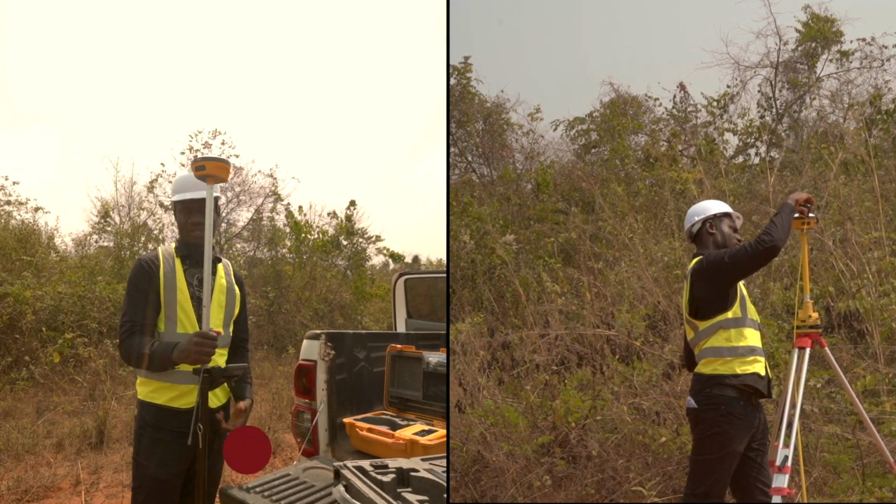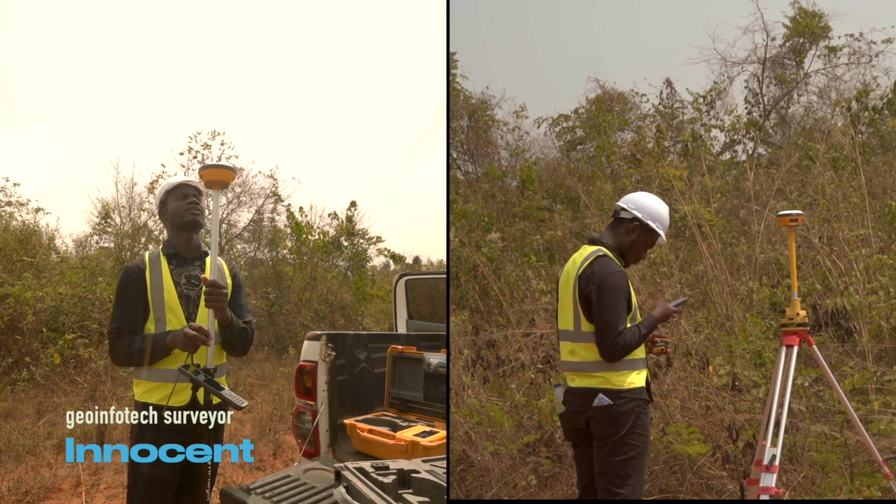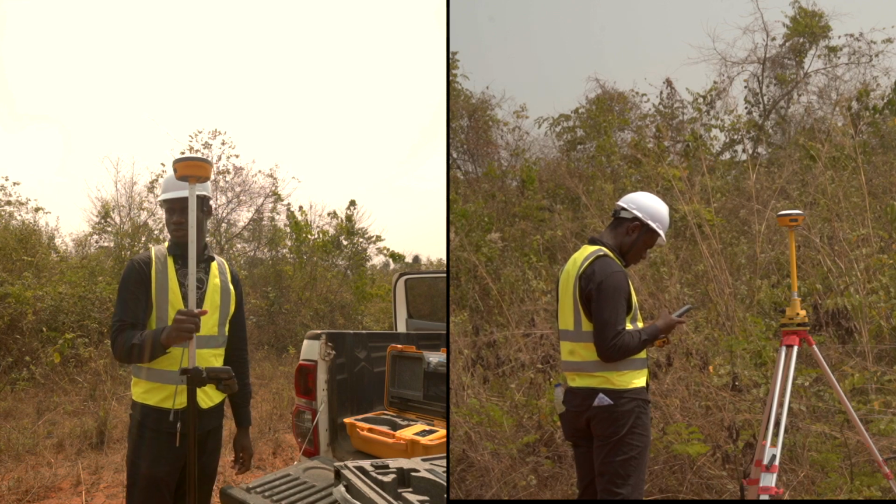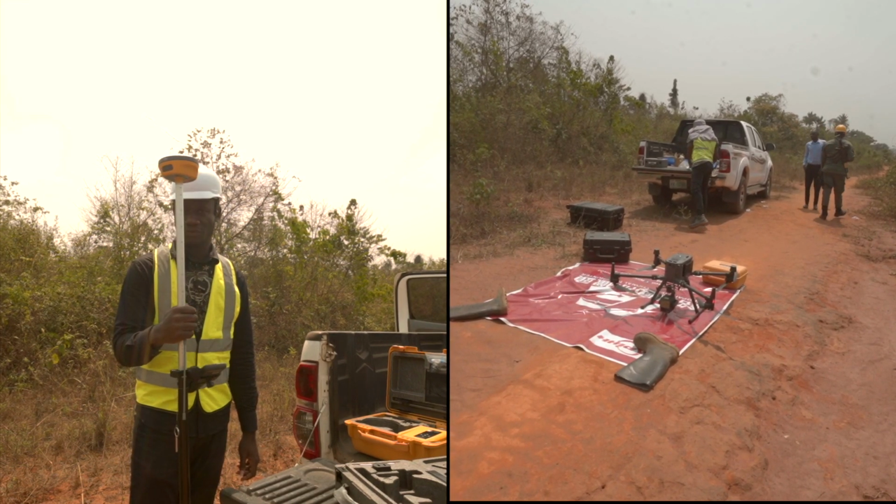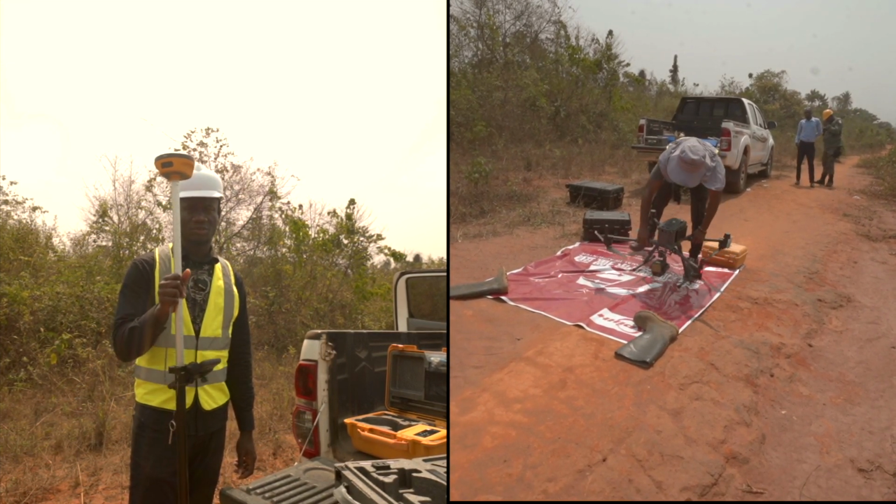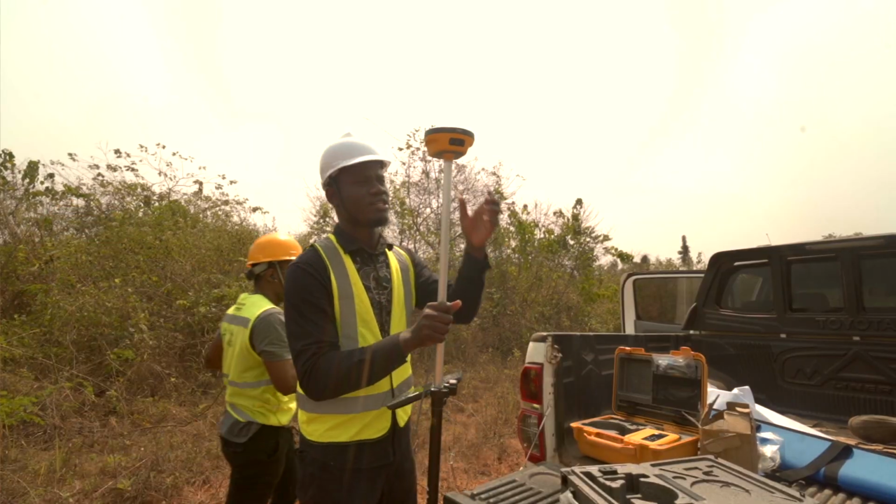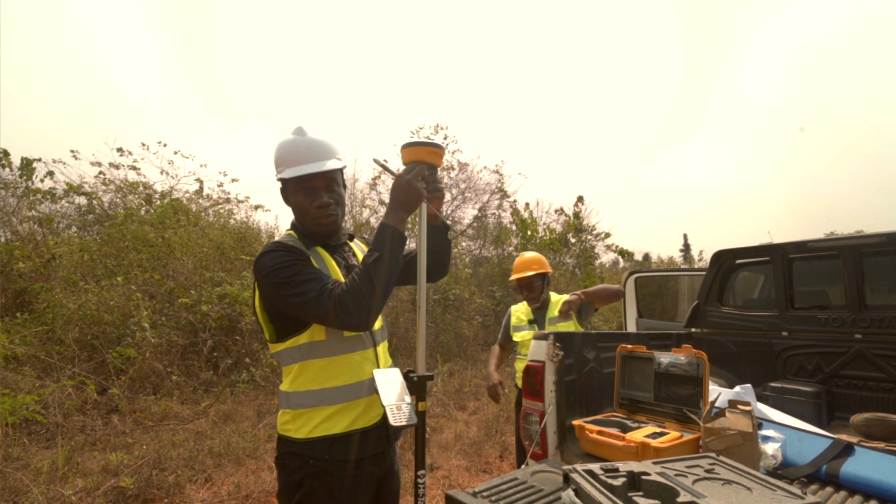All right, this is where we establish our control stations. This is an iTarget V200 DGPS, differential GPS. So we'll be establishing control stations which we'll be using for precise positioning, in which the drone GPS will be attached to it, georeferenced, and all for precise positioning. So right now I'm just trying to fix the antenna and we are good to go.